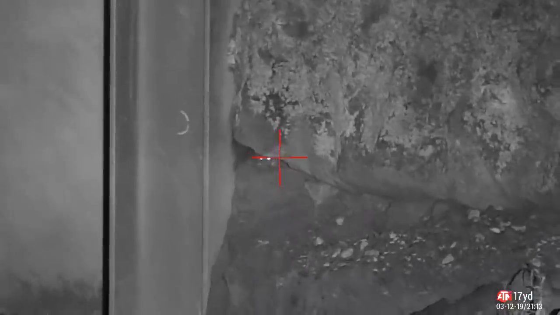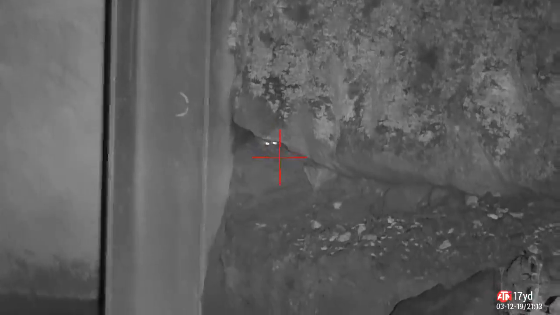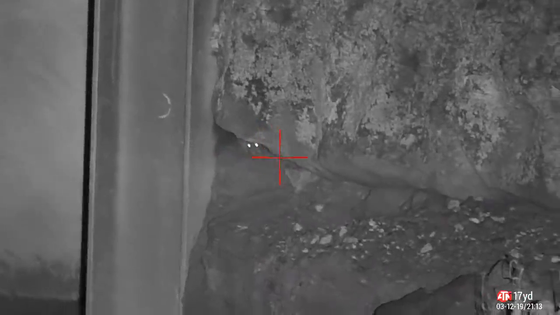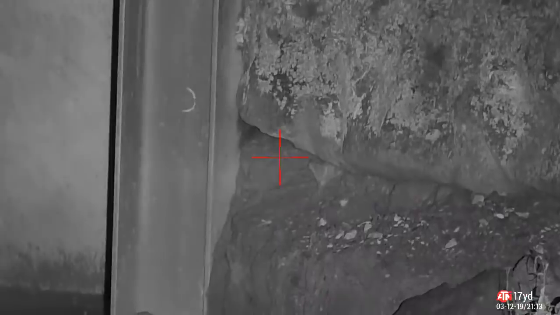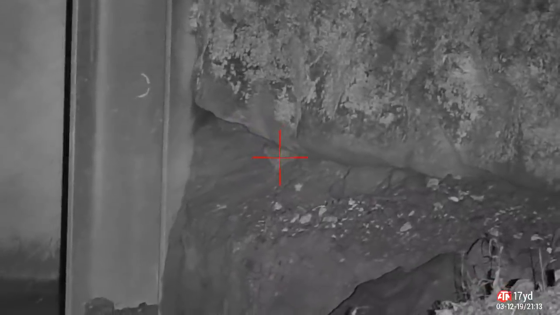This is a bit of a hot spot. It's between two huge slabs of rock just beside one of the grain stores, so I'm guessing they're coming out, help themselves to feed, disappearing back in. I'm just watching him, see if he's going to come out and play. He's not, so I send a pellet in instead. Spins him round, kills him outright.